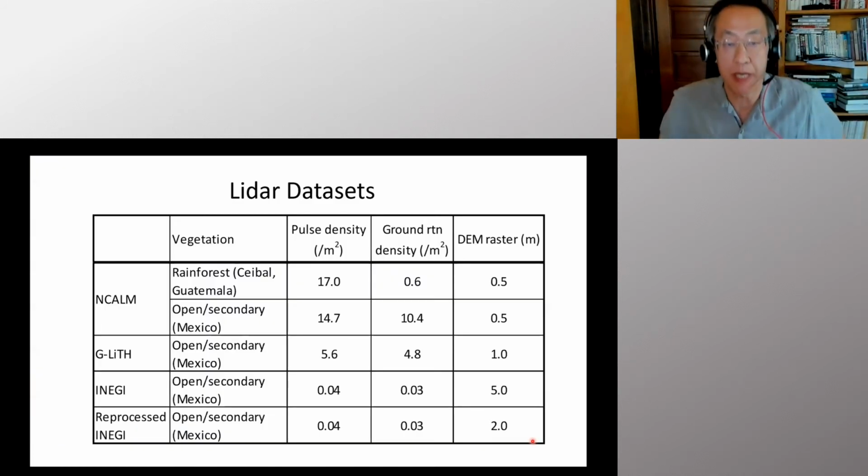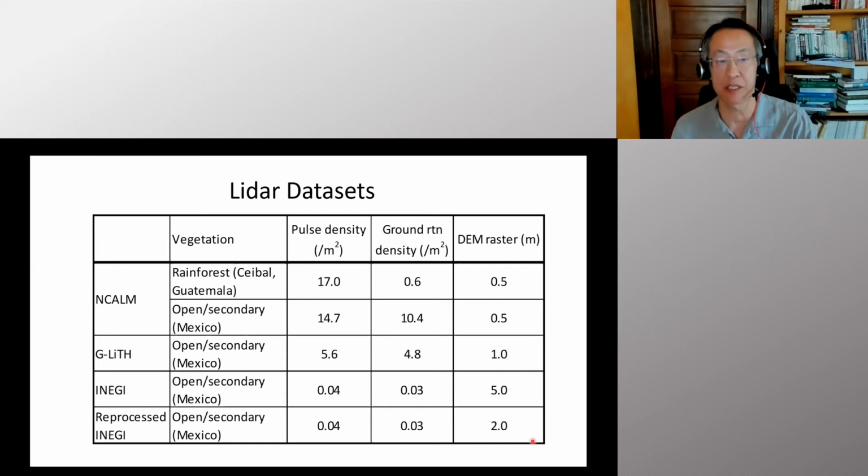So we should pay attention to the efficiency of this LiDAR set, the difference between LiDAR sets. This is NCOM, the one many of us are using, a high resolution LiDAR. First, we did it in Ceibal, that's in the rainforest. In rainforest, ground density may be less than 0.6 or so. But in this part of Mexico, it's pretty much deforested. There are patches of secondary forest.